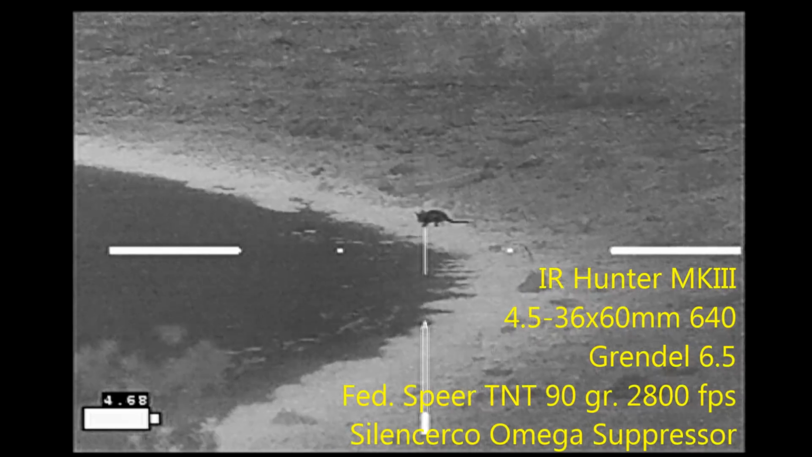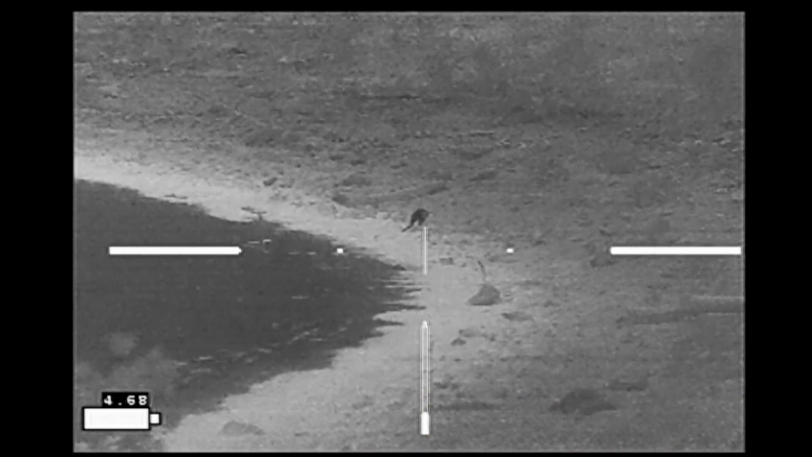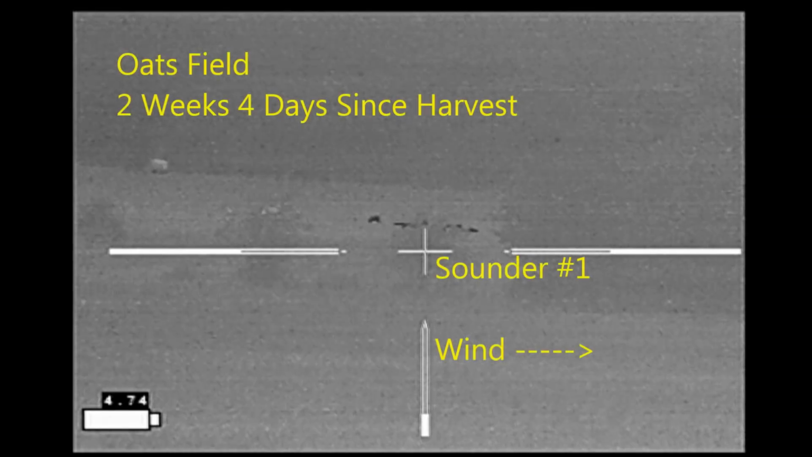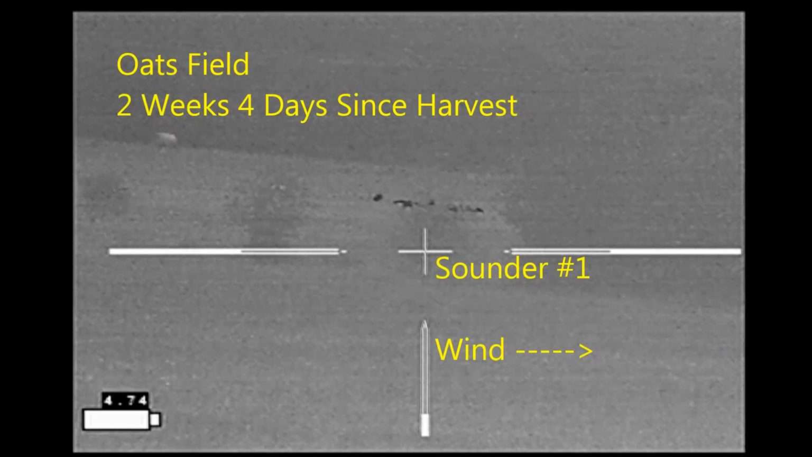Hogs have been coming to the feeder. I have a few game cam images, but my game camera died, so I wasn't sure of the time they were coming in. And after 4 hours, just after midnight, I quit and headed over to the oats field that was full of hogs.